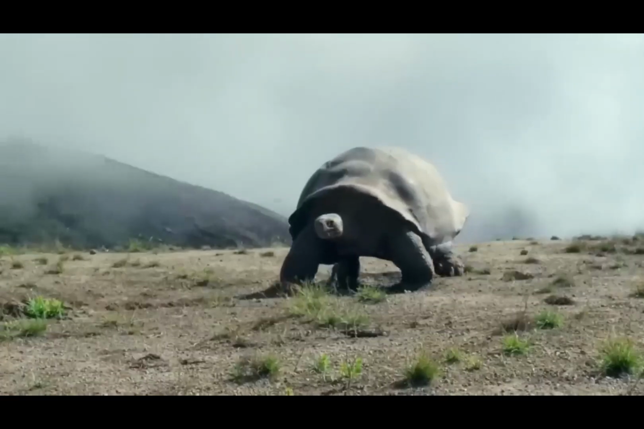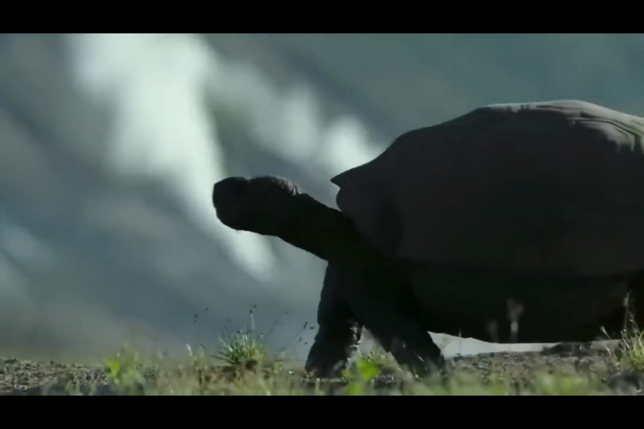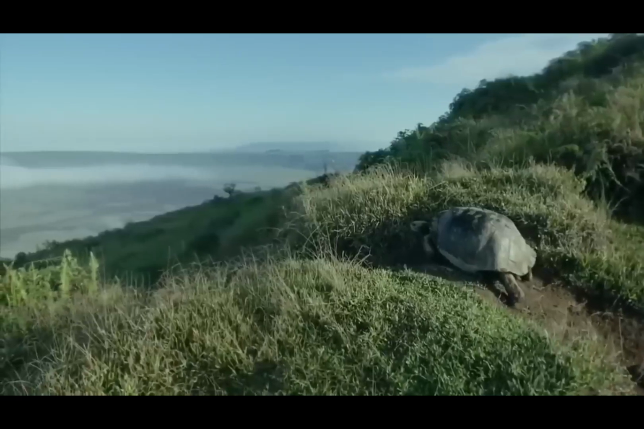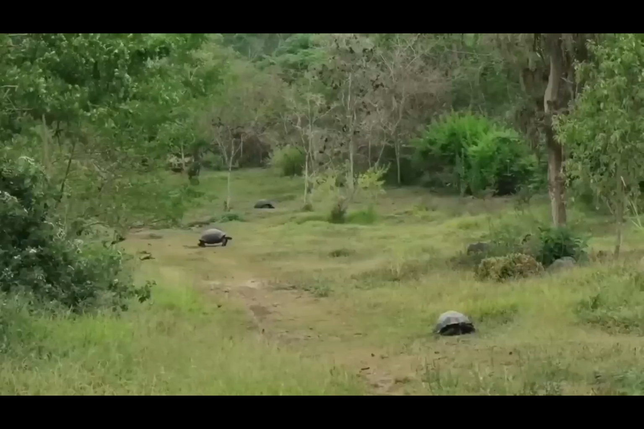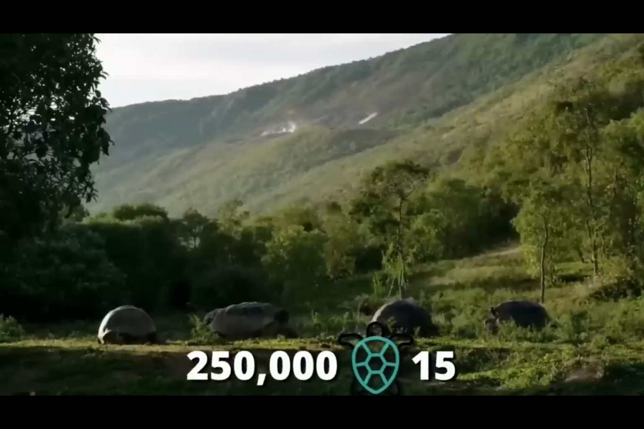The enormously big Galapagos tortoises measure around 919 pounds each. They are not only big, but they may also easily live for 200 years. These tortoises became extinct in the 20th century, despite having such enormous advantages. In just a few years, they plummeted from having a population of 250,000 to just 15.